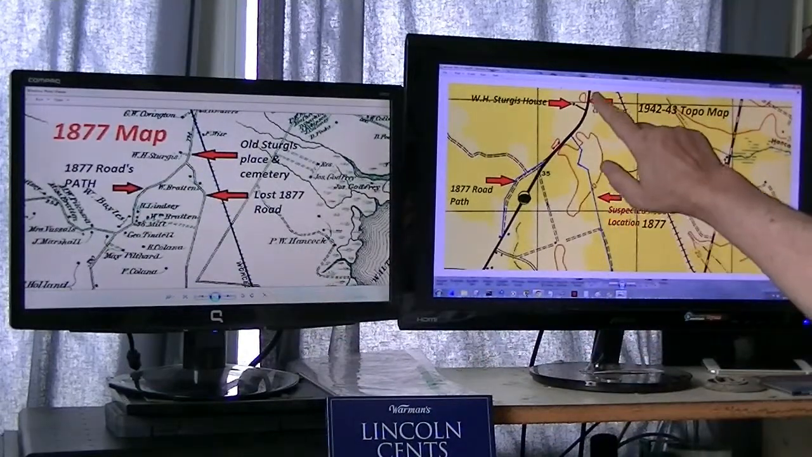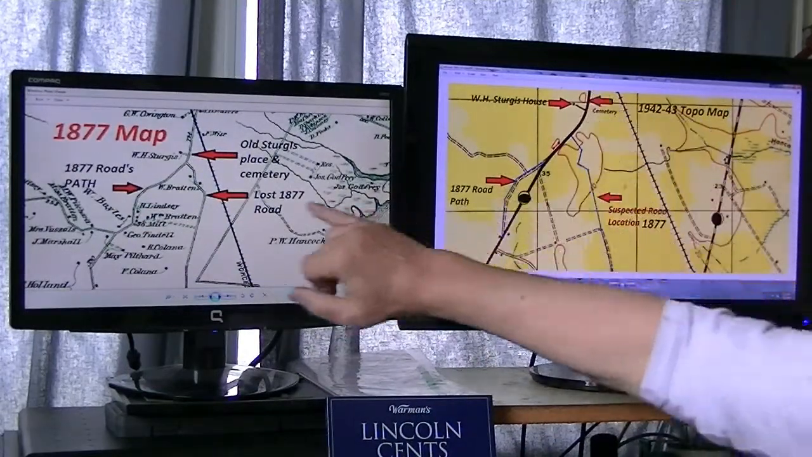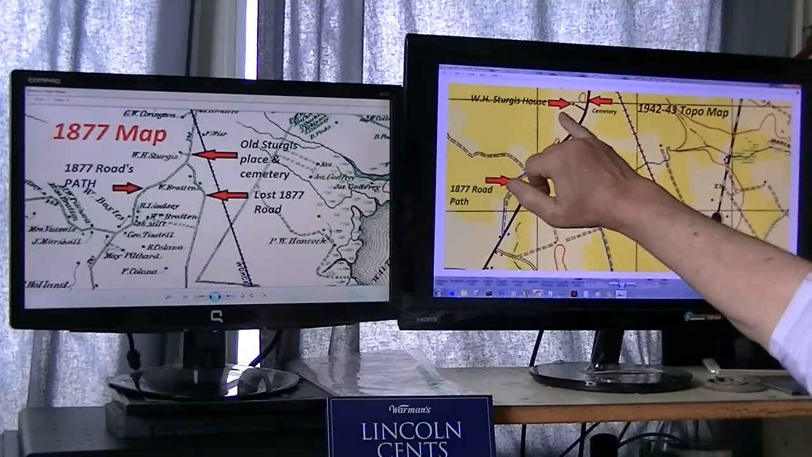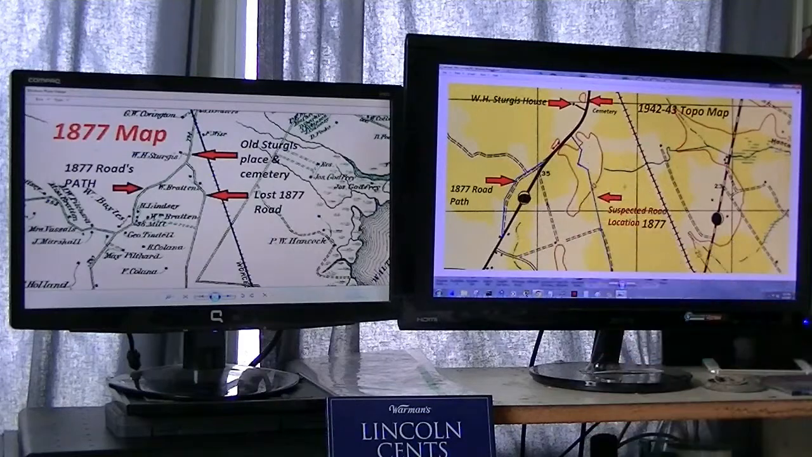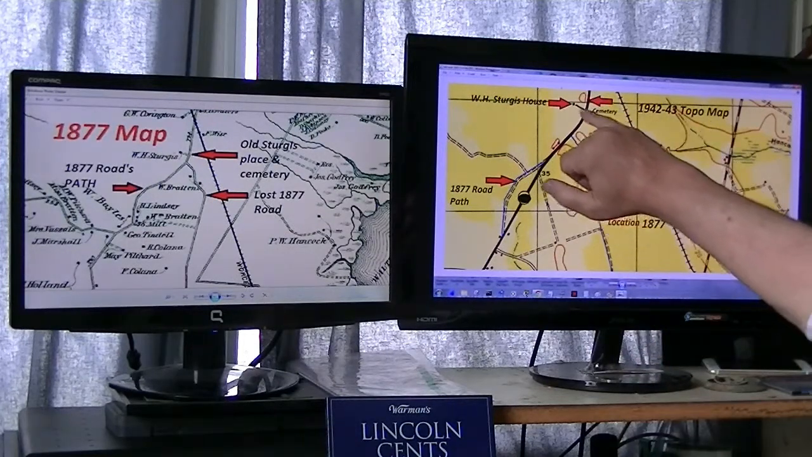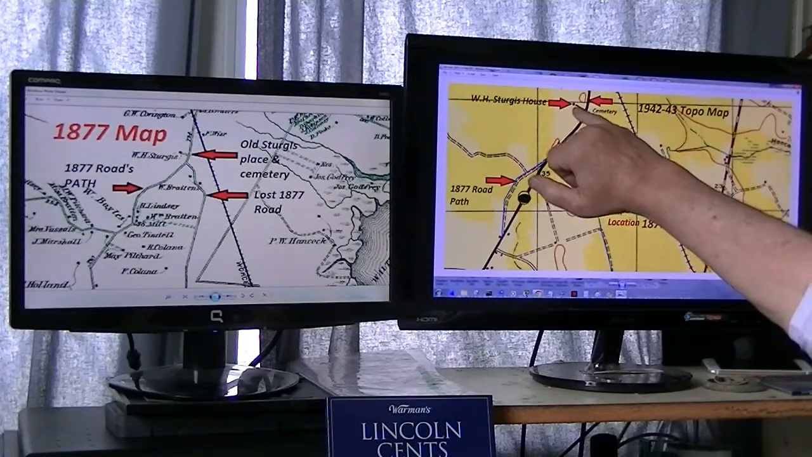If you notice over here, here's W.H. Sturgis, and in 1942 the Sturgis house was still standing. It's not standing anymore. Sturgis house is gone. All that's left is the old cemetery and a road leading.